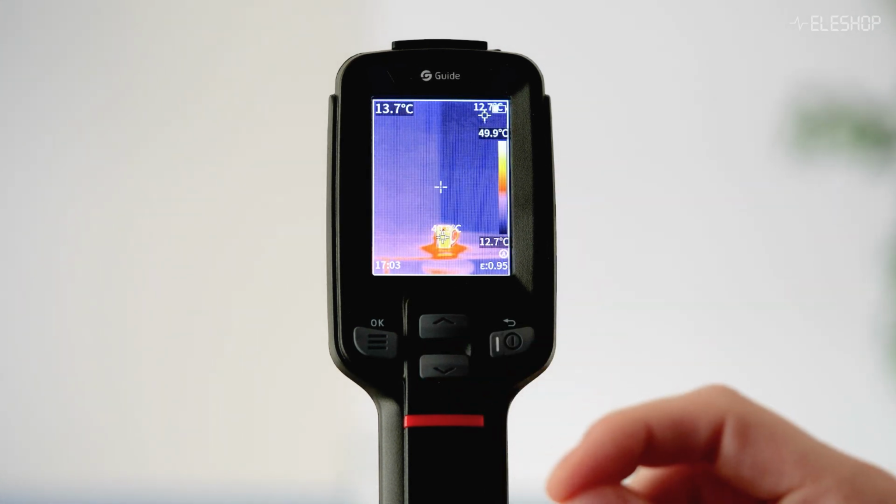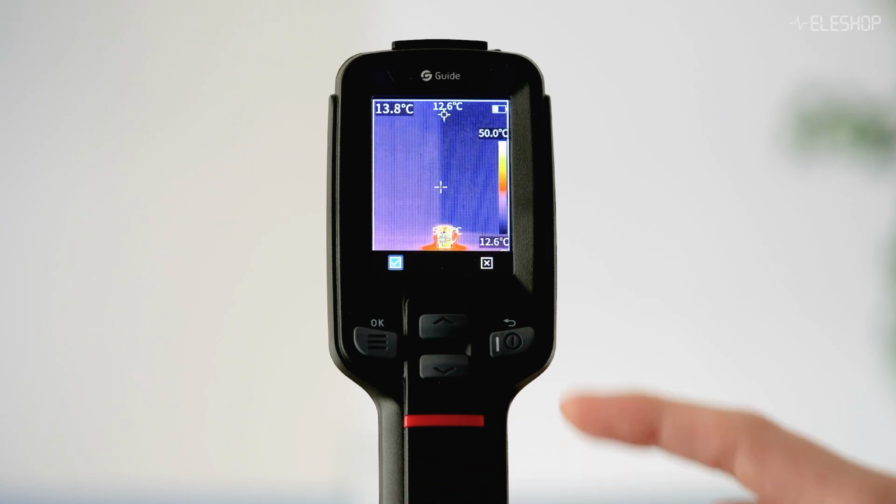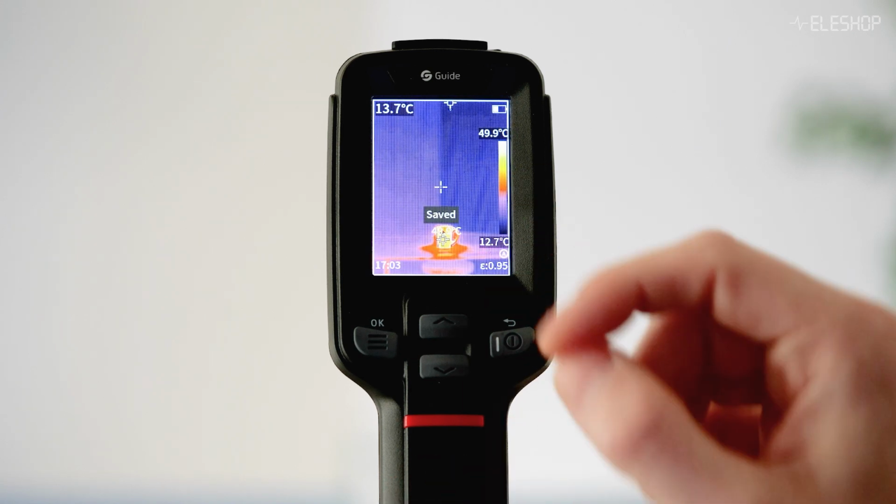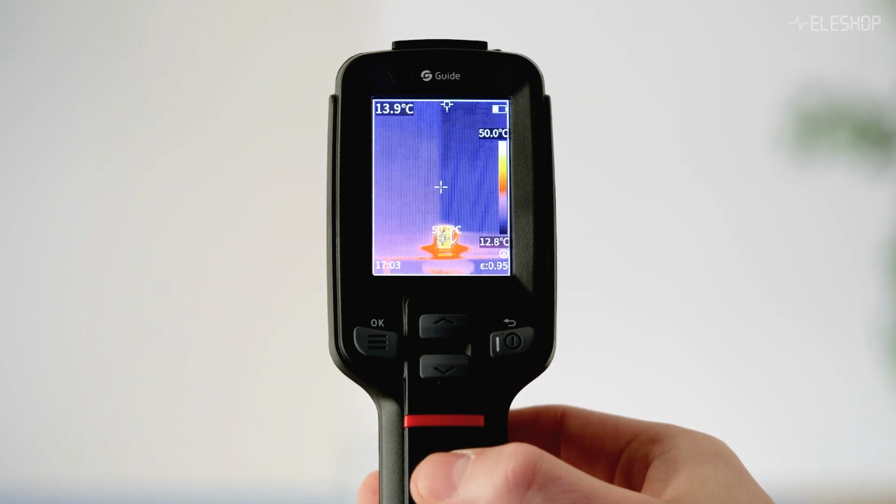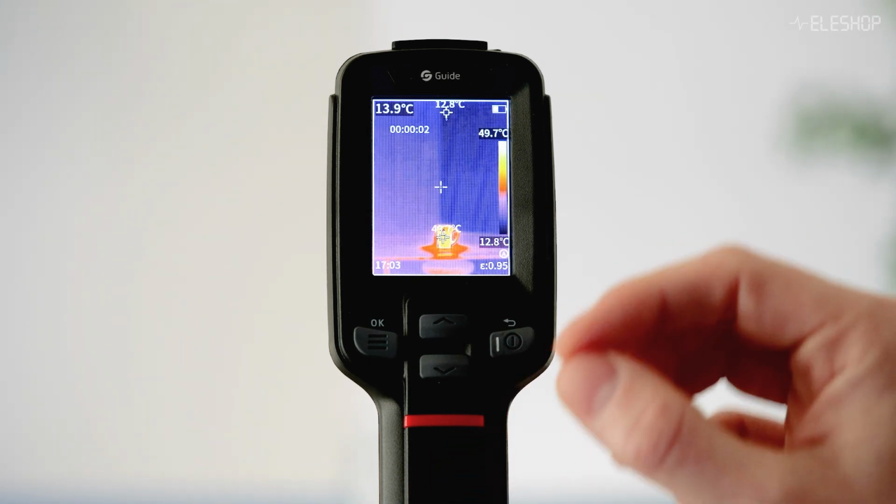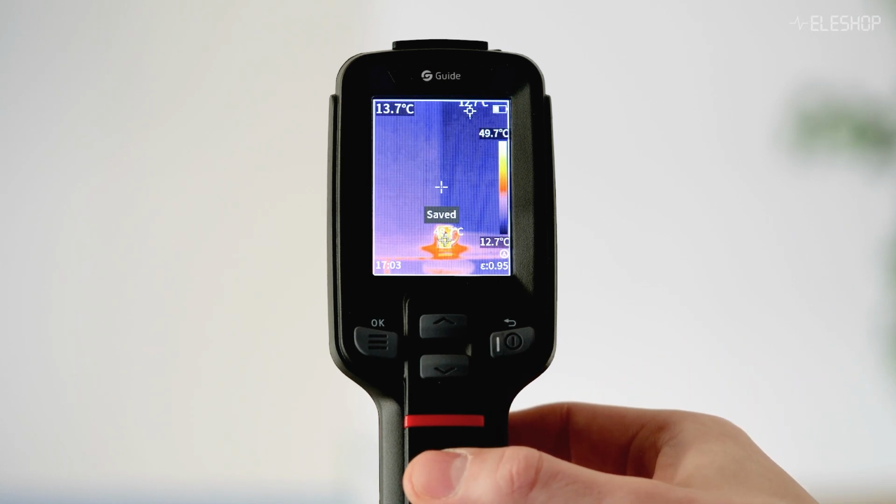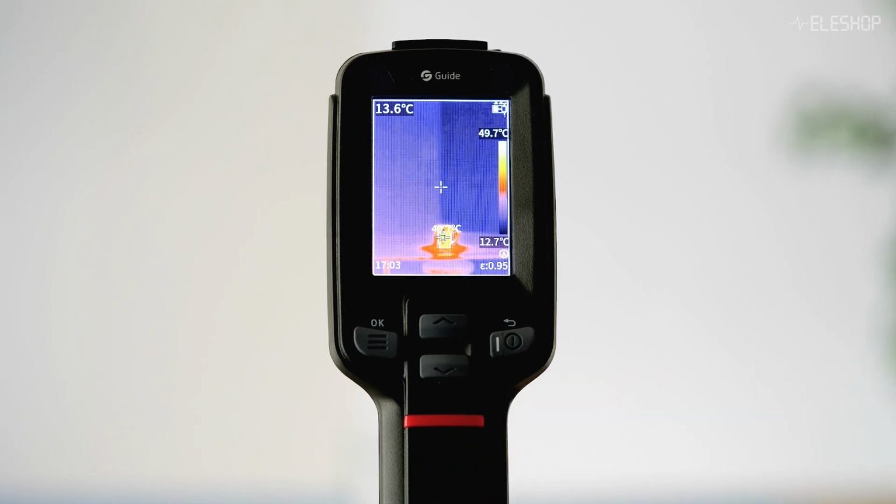Now if I would like to make a picture, I just press the trigger once. Now it says it made a photo and it's saved. If I want to record a video, I just hold it for 2 seconds. You can see it's making a video now. And if you hold it again for 2 seconds, then it will stop. Okay, next thing I will show you is all the things in the menu.